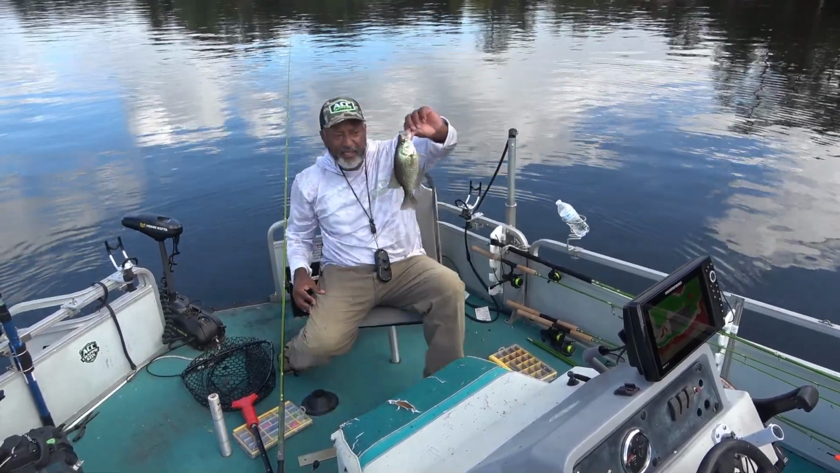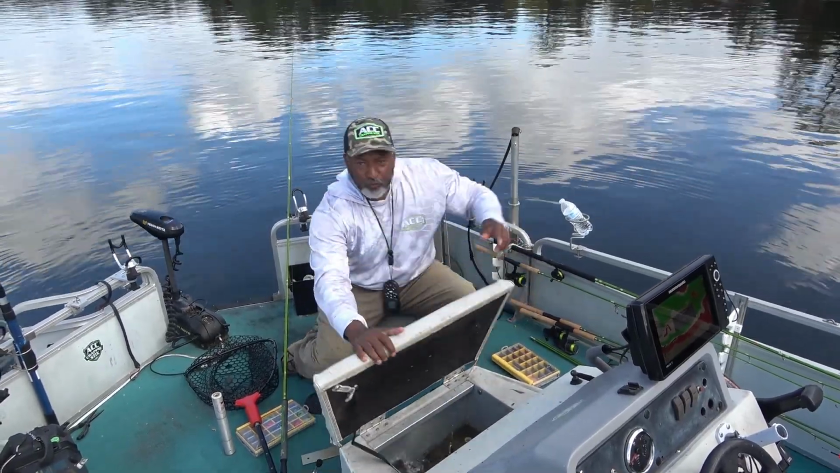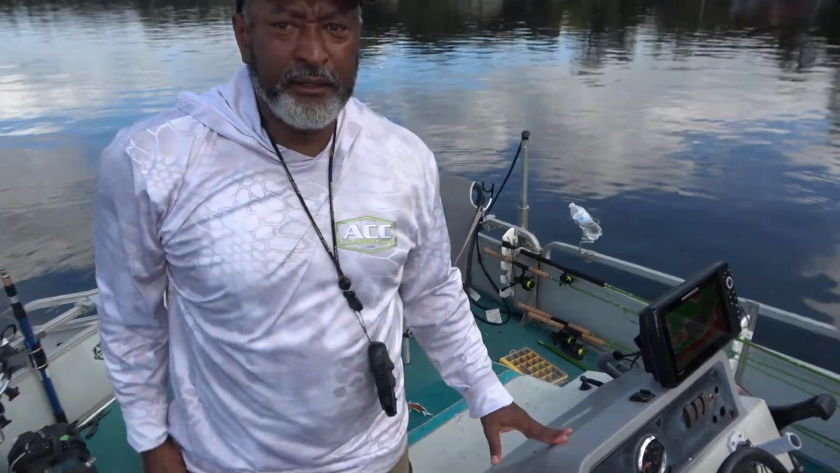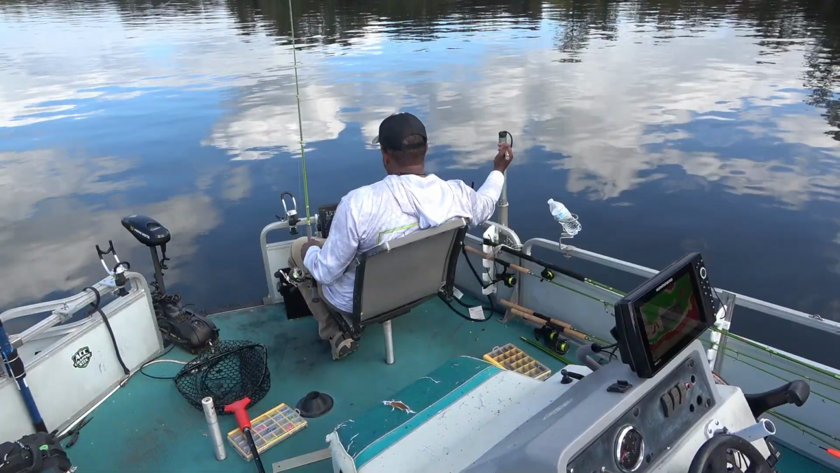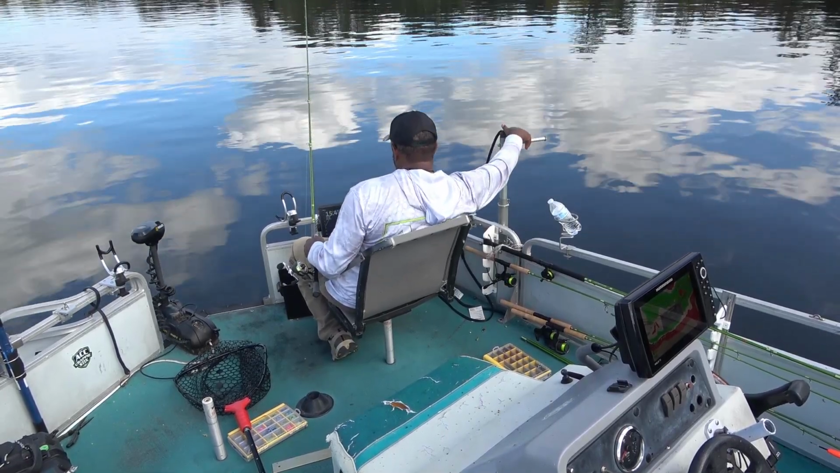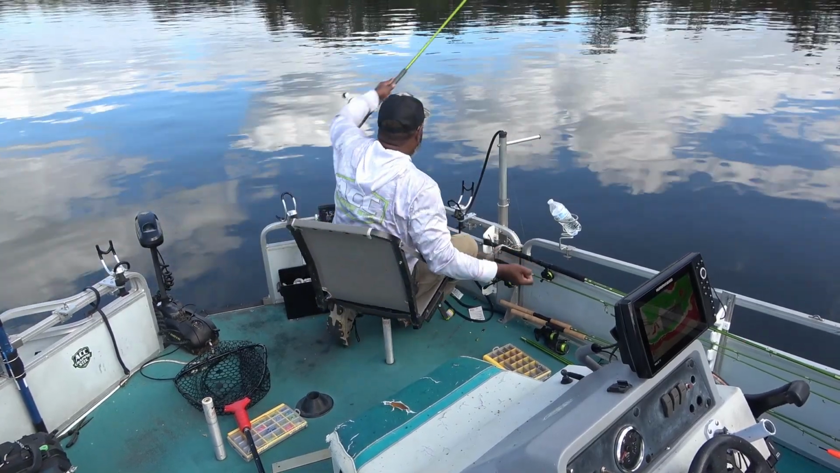That fish is 10 3/4. My mother will love him. She'll love that fish there, folks. I don't think these over here are that big.